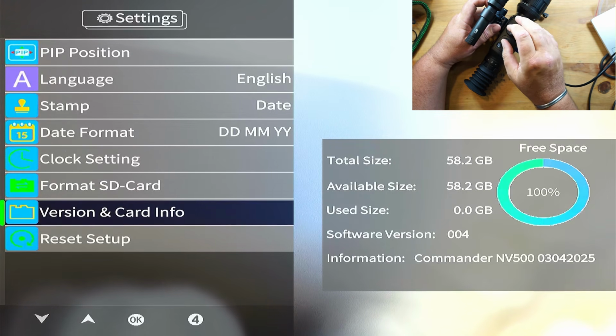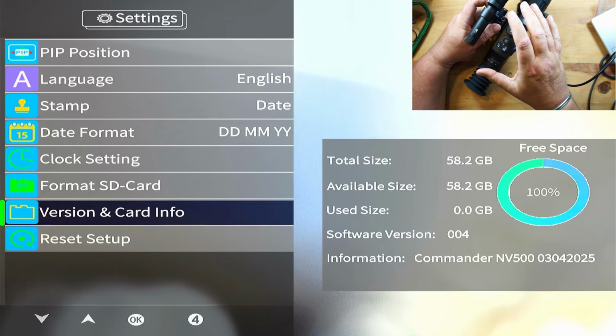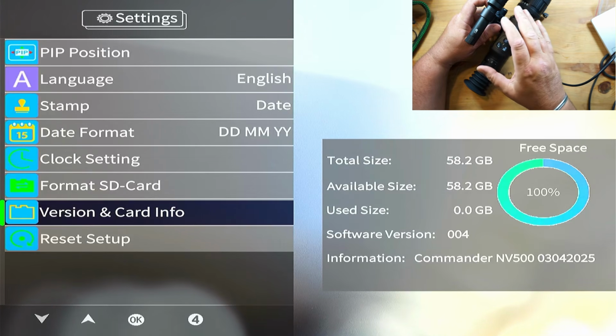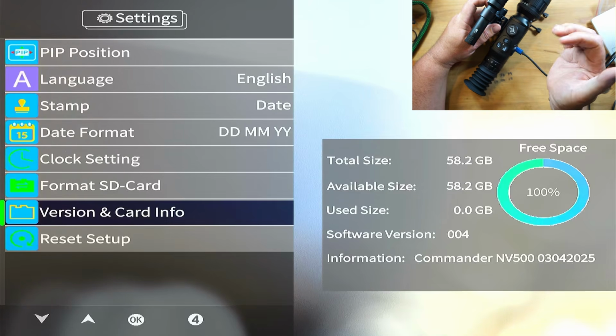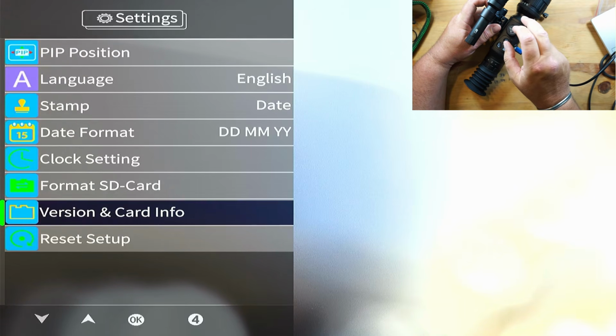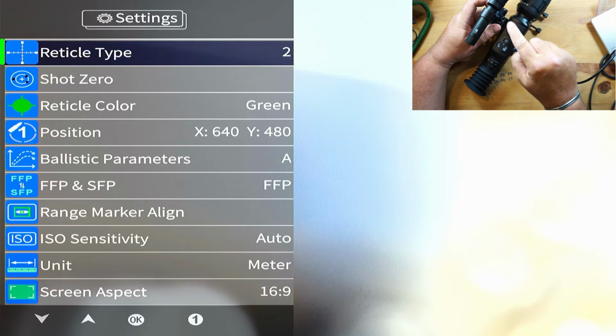Version and card info, that'll tell you how much space you've got on your SD card, what the software version is on your scope, and you can actually go onto the Oneleaf website and see what the firmware updates are up to. When I looked, it was on version 4, so this is the latest update. Press that, reset, and then back to normal again.